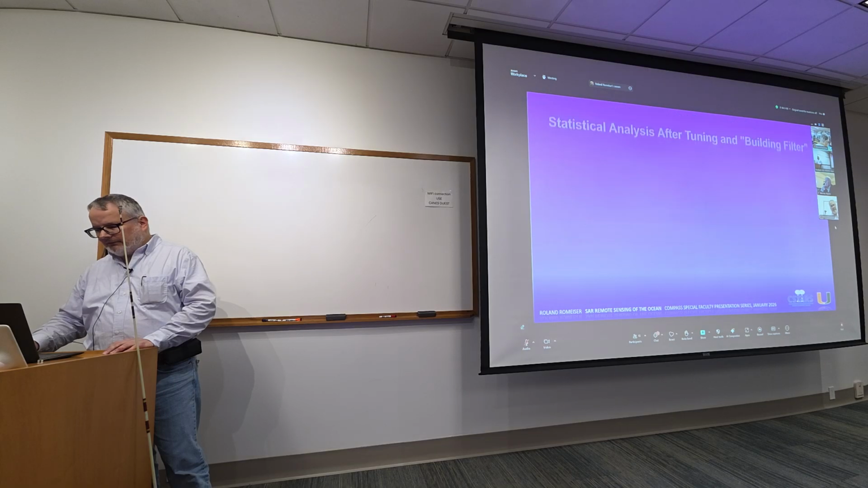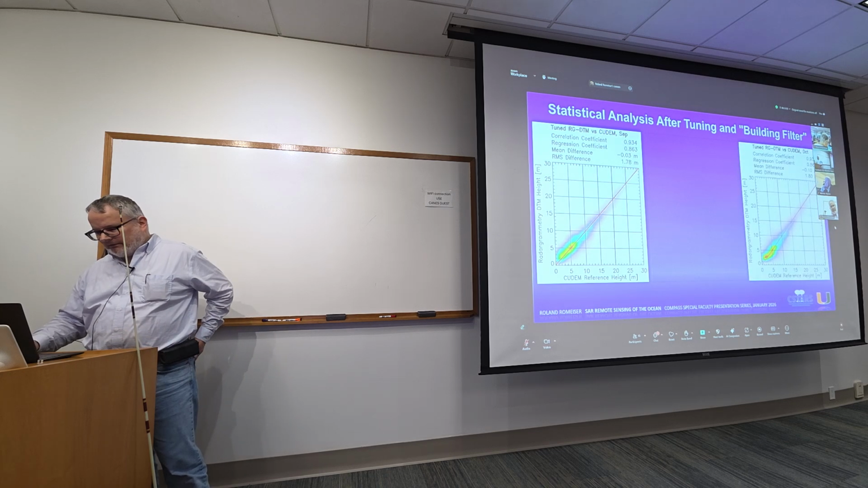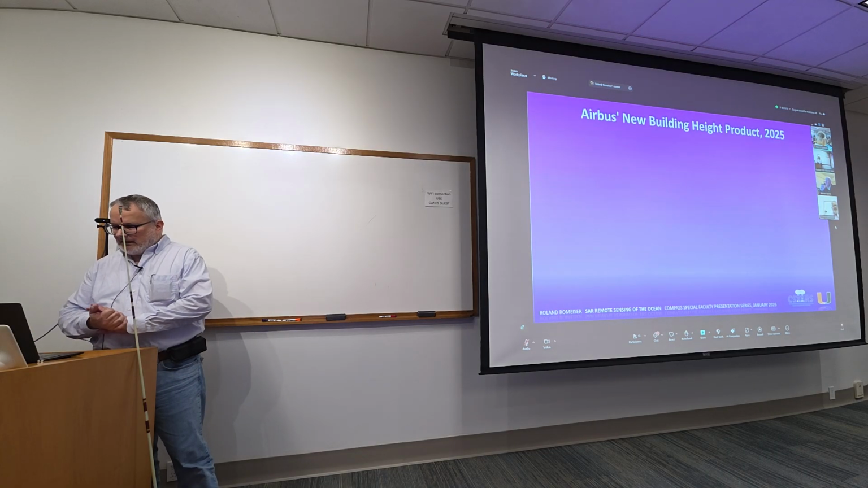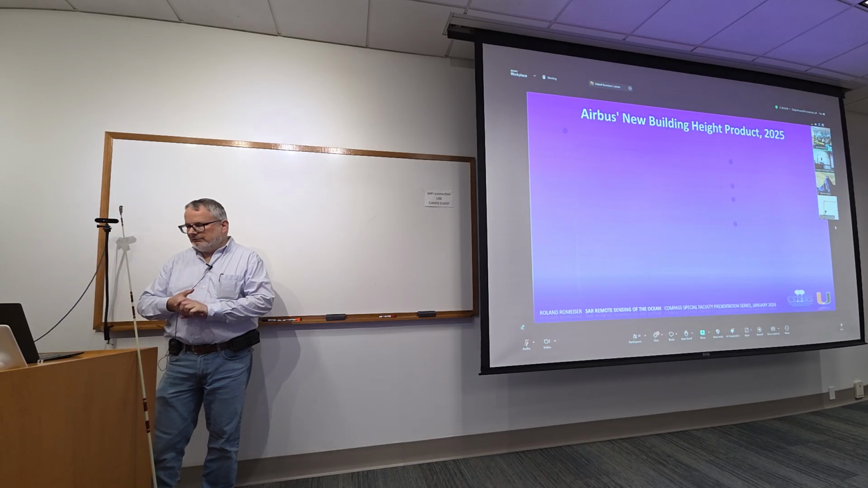And when you do the statistical analysis, you see pretty good agreement with the reference data in the first case and in the second case, and between the two cases. So that's an example of radar grammetry. Then, last year they told us they have something even better that can resolve individual buildings better.